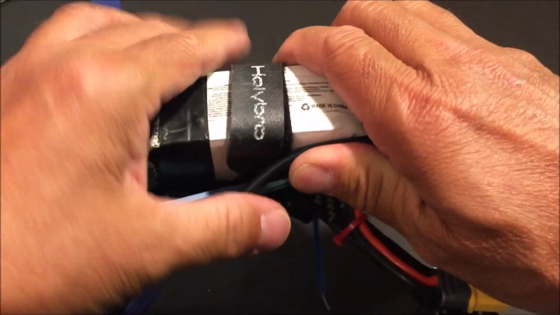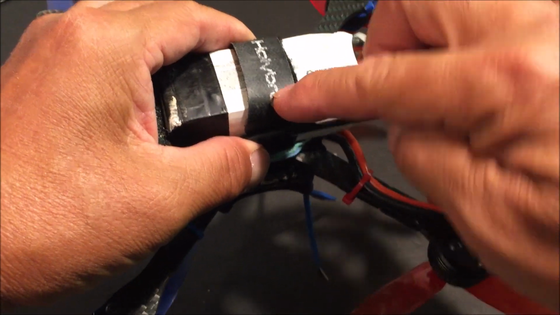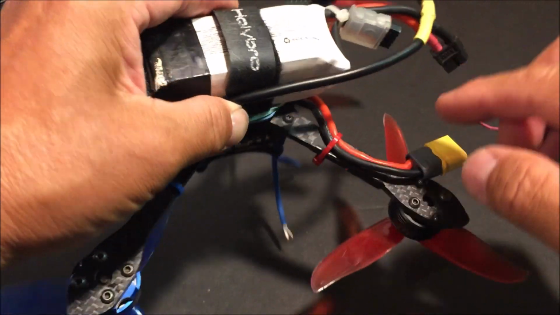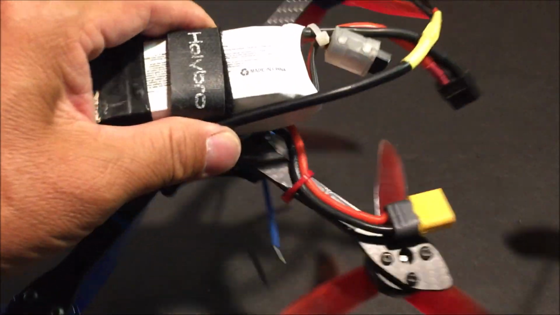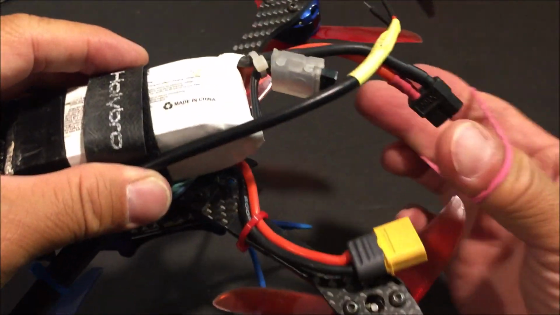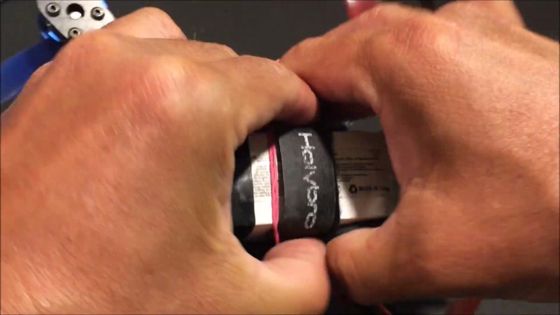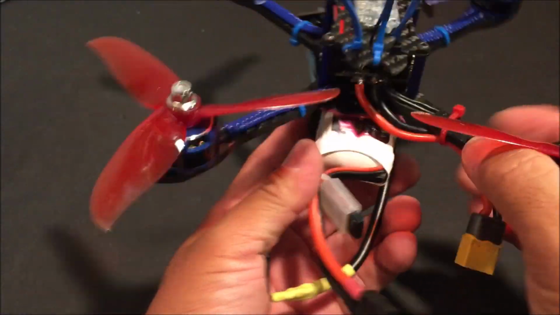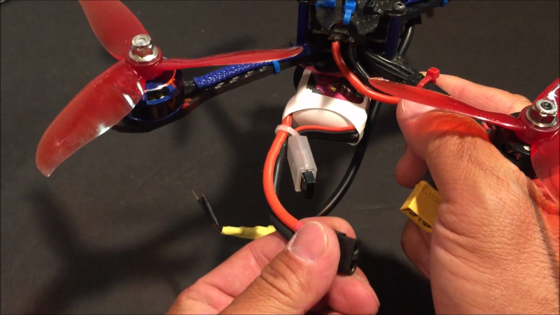So what I've been doing is just placing the power cable here. And if your battery strap is long enough, you can just wrap it around to secure that power cable so it doesn't get messed around with. So I've been just using another little rubber band instead to wrap it onto the battery itself, just like that. So the power cable is secured. Now you can go ahead and power it up, and then you are good to go.